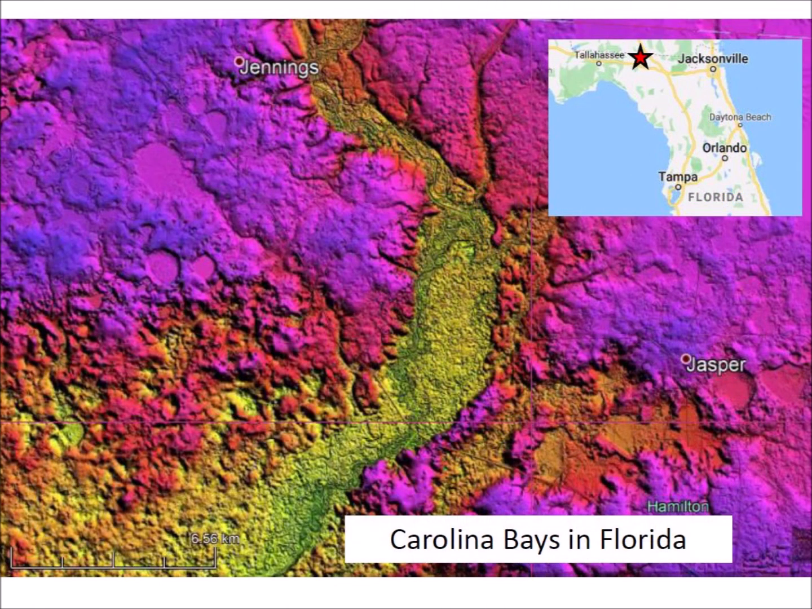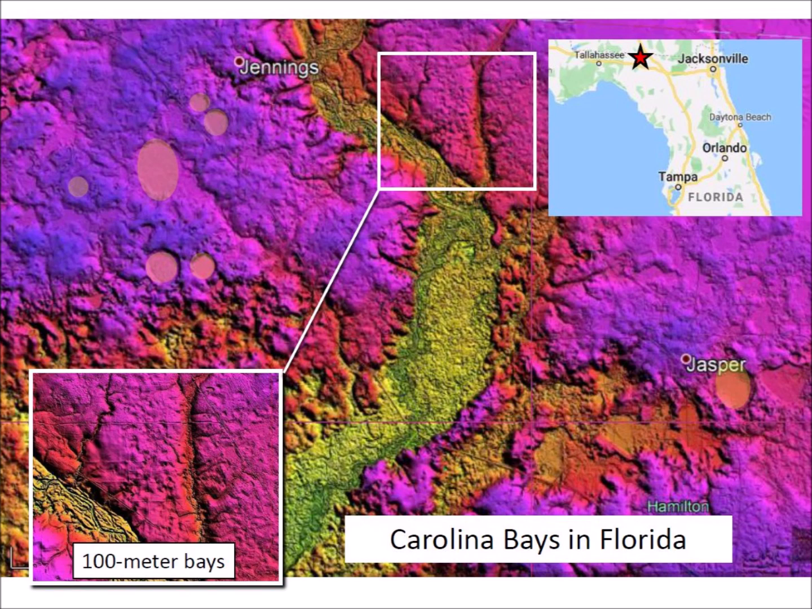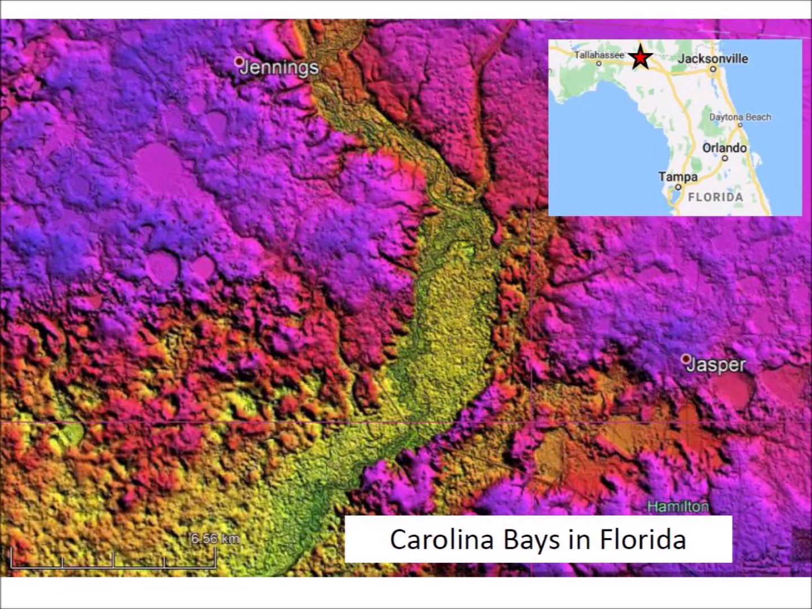Florida has some large circular bays and some small 100-meter bays near the border with Georgia. It is remarkable that such small bays have been preserved and is probably due to the way in which the sandy terrain drains. The southern part of Florida does not have any bays.